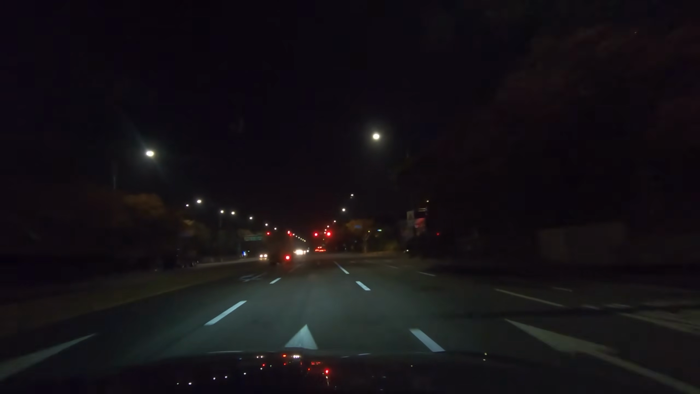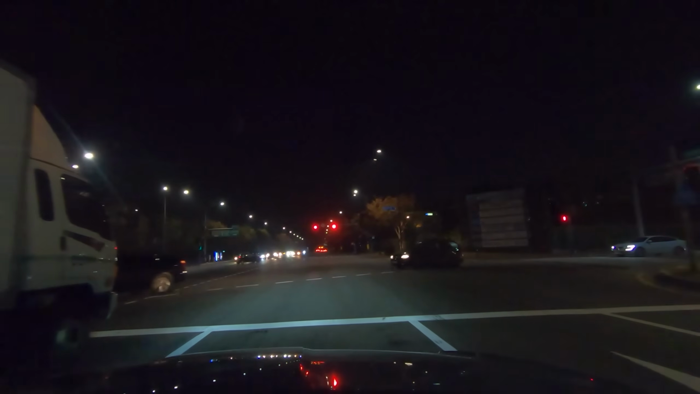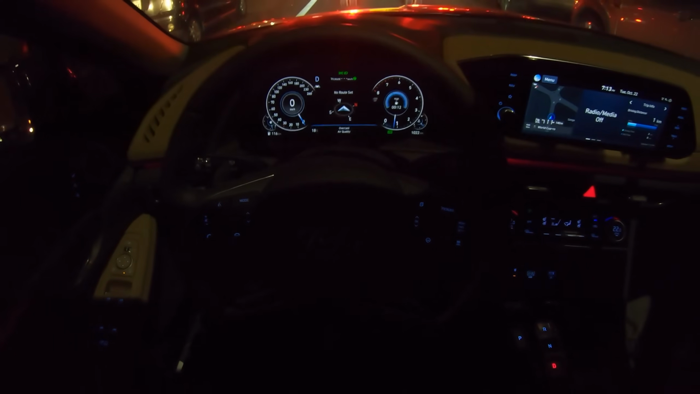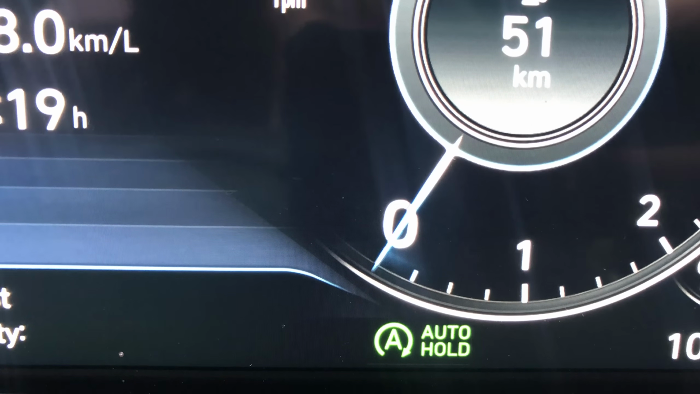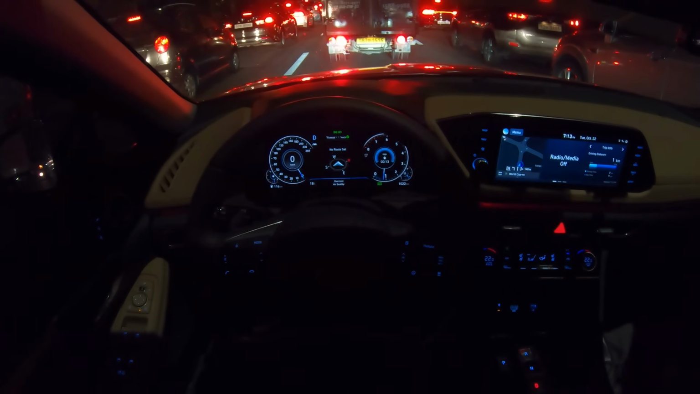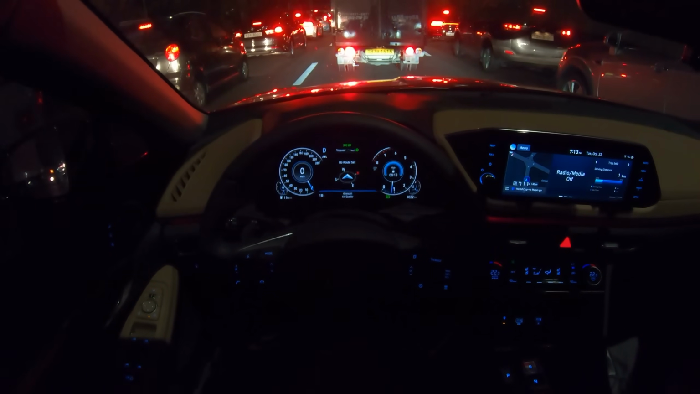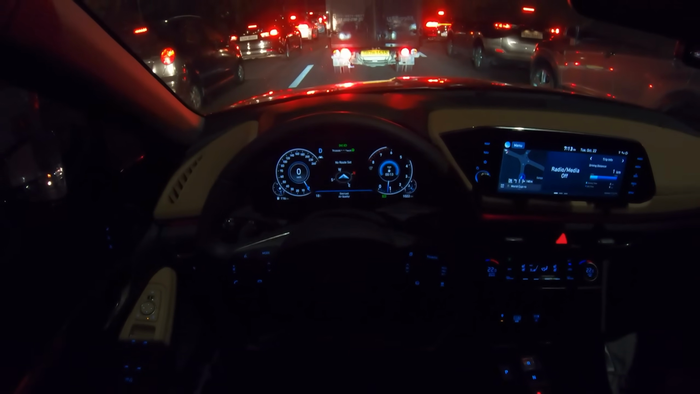That was just in regular mode. We'll soon change it to sports mode. If you see at the bottom here, there's also auto hold, and it also has auto start and stop functionality to save fuel for you, and you can certainly feel it when the engine kicks in. Rather, I like the Sonata Hybrid. It was very, very smooth. So compared to the Sonata Hybrid, you can really certainly feel it.